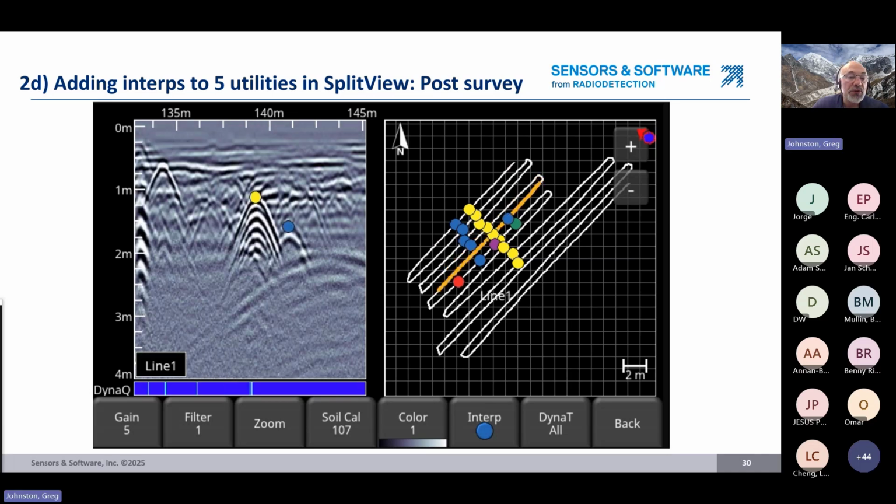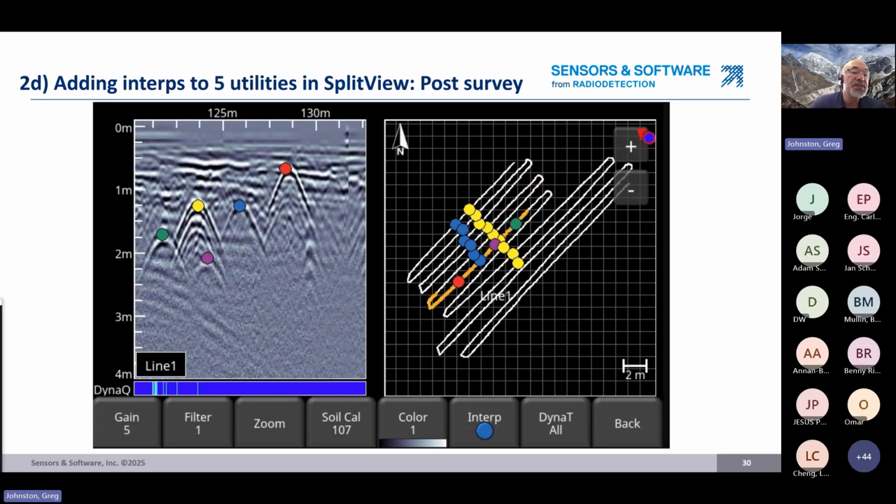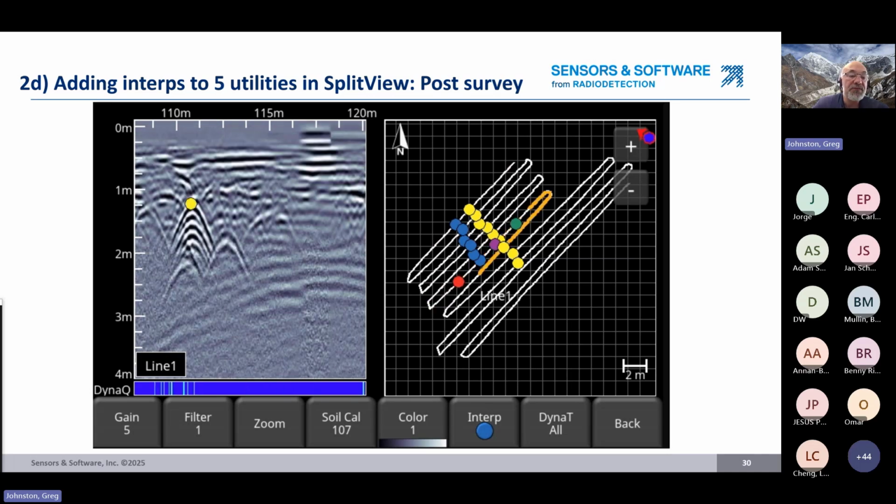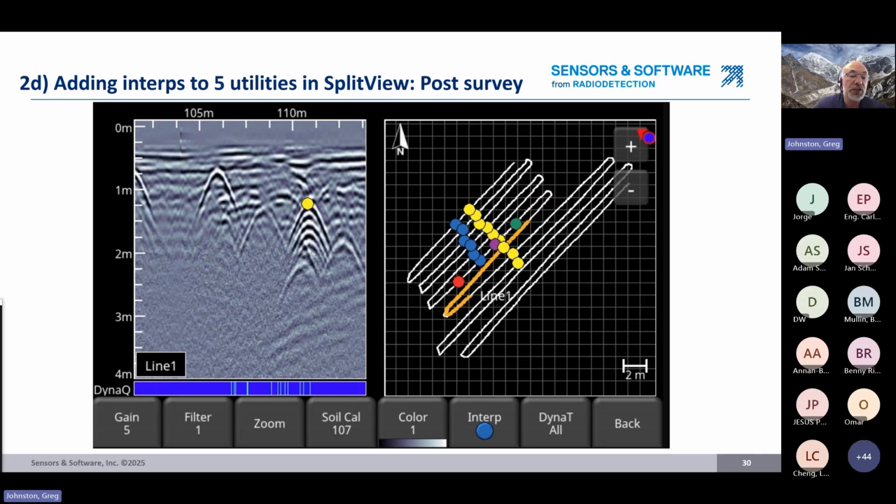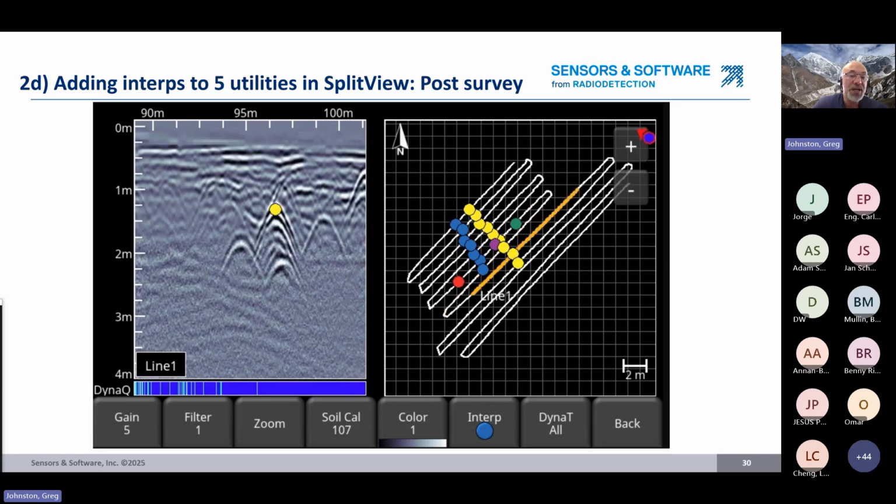So again, we're just following through the data. We're chasing the path. We're looking to where we expect to see it. And what this does is it gives you way more confidence in that very faint or very weak or very jagged looking hyperbola that you go, is this a utility or not? Well, if it lines up with everything else, then your confidence level goes way higher.